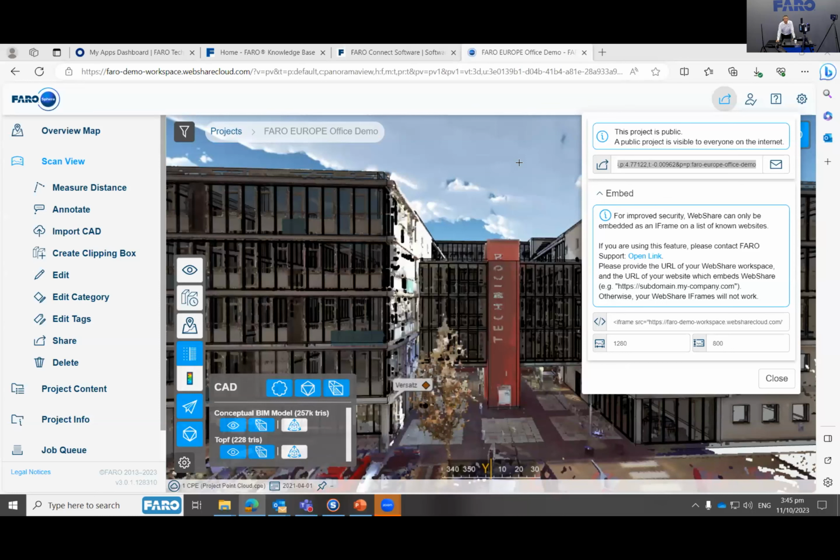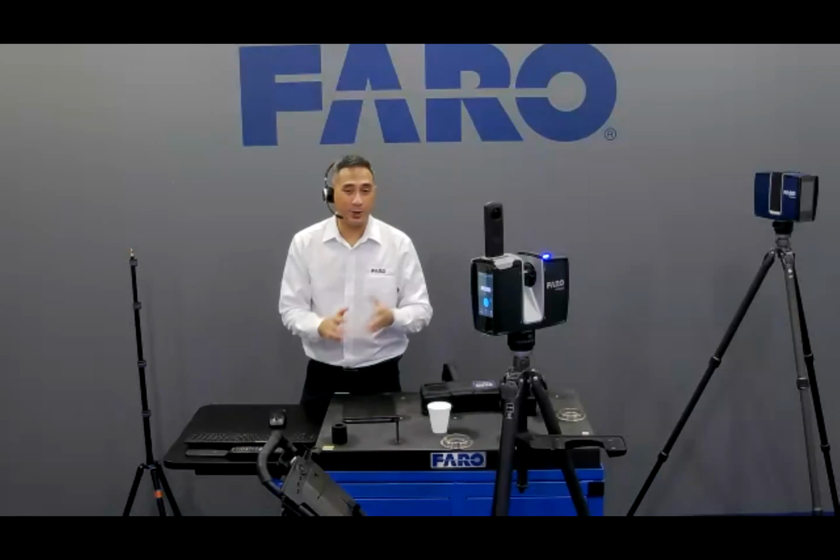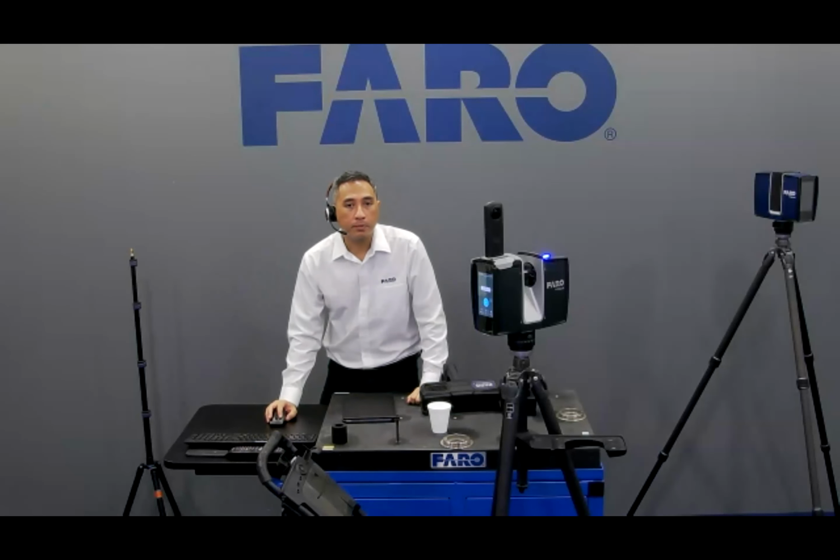So that's the power of this new system that we have. Focus Premium captures reality. Stream makes sure everything is captured correctly. And then Sphere, so that you can collaborate with the other people in the project, right? So let me just give a quick summary of these things before we go to the Scene software and show you a little bit about some mining applications.